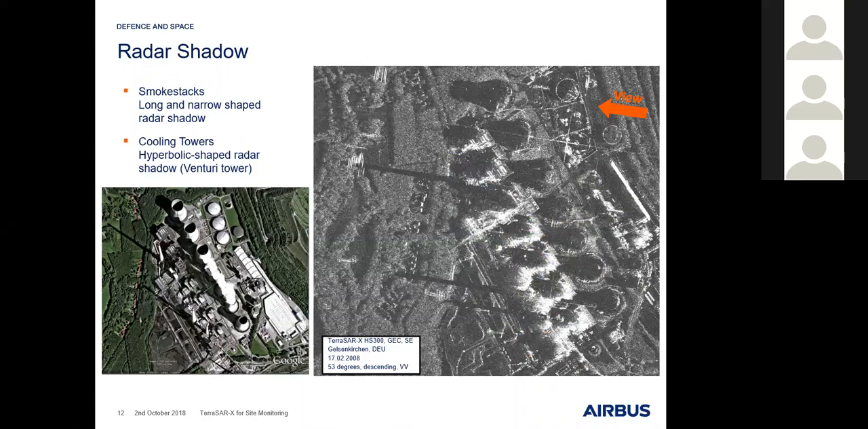One nice example we can see here by looking at this power plant. On the right-hand side, we see these very bright returns coming from the different boiler houses. Then we see some long and narrow black lines.